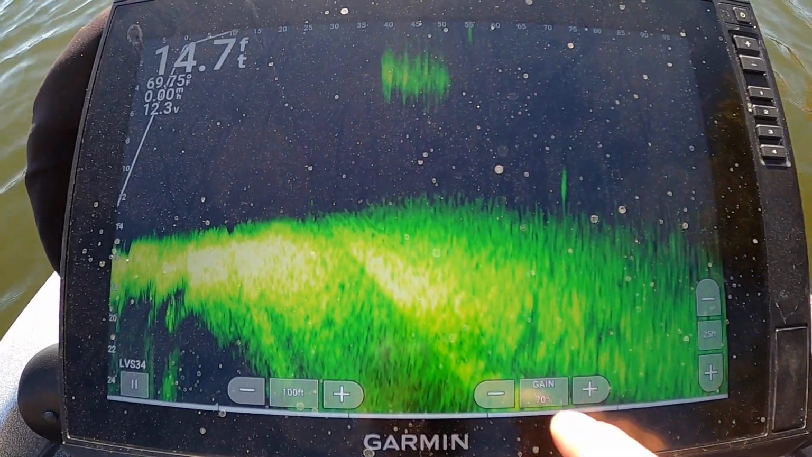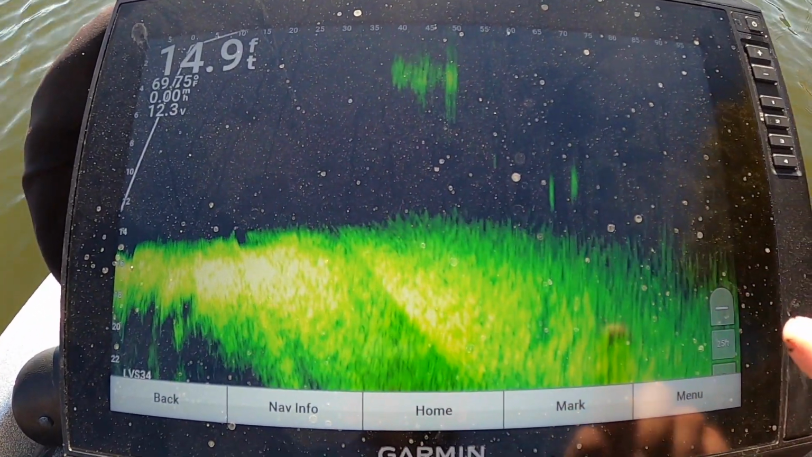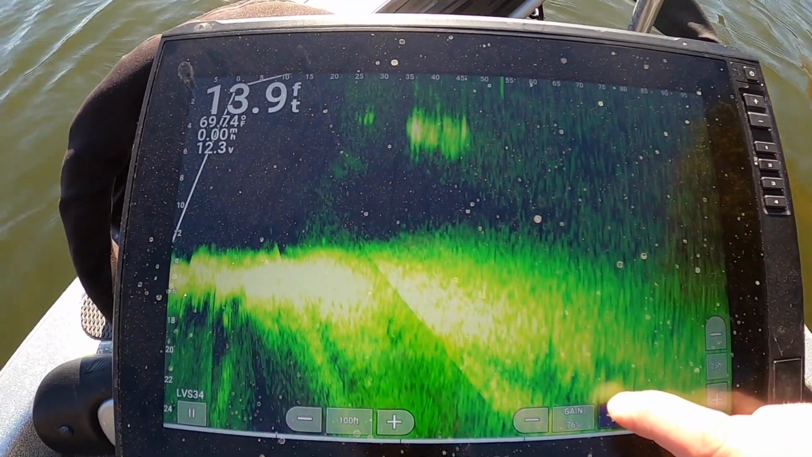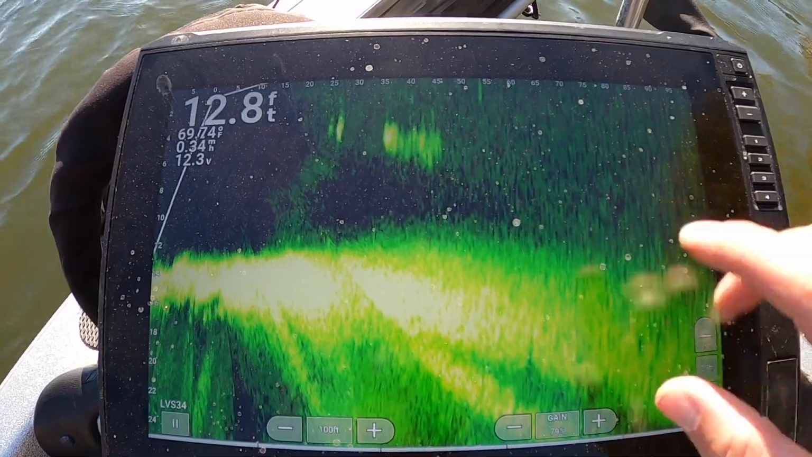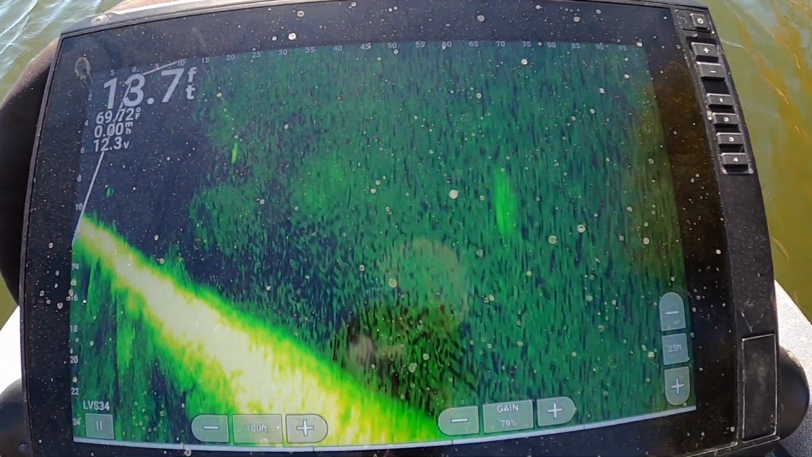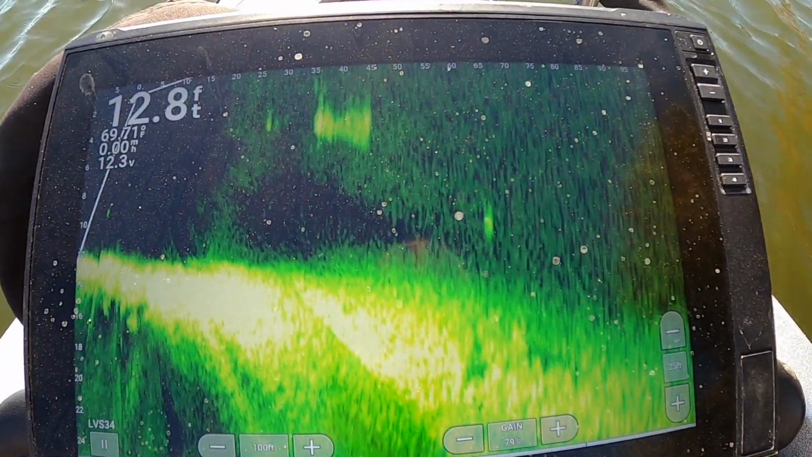And then my gain, which is just your sensitivity, I normally run that in the 60s up to maybe 70. Sorry, I hit the menu bar here. But if we turn this way up, the screen gets blown out, right? You get a lot of interference. You see a lot of clutter, things that you don't necessarily want to see. And if you turn it too low, well, then you're gonna miss things.